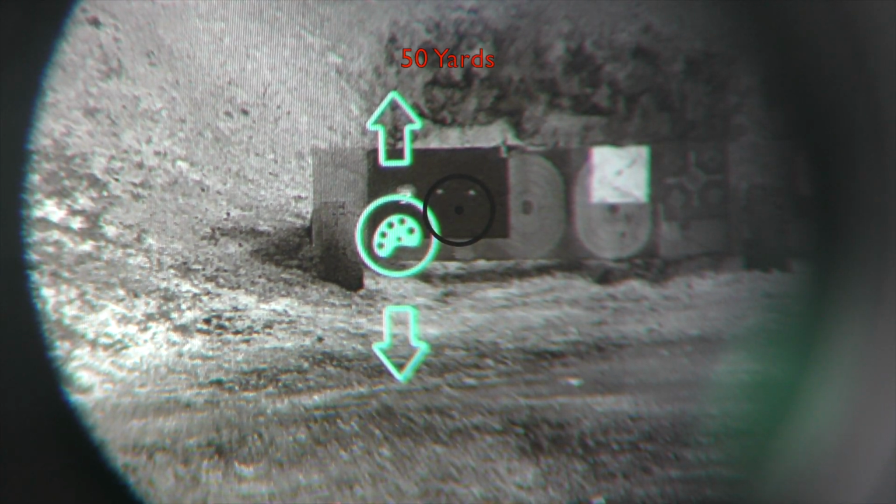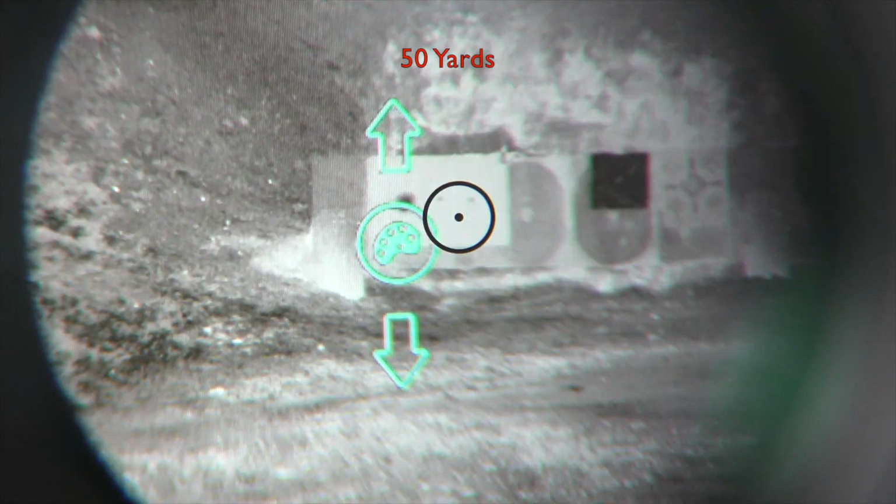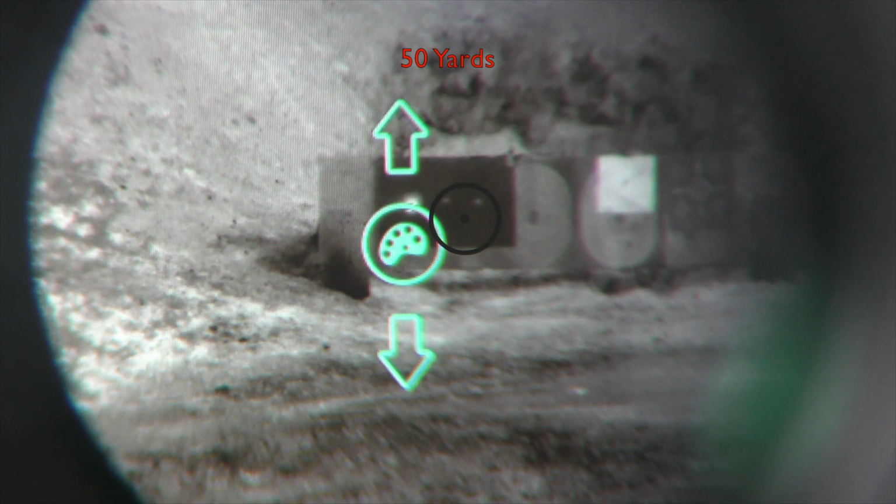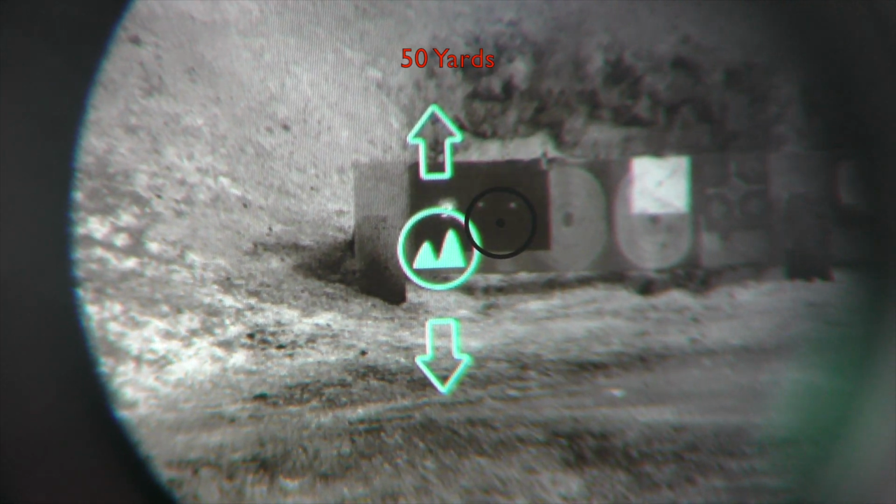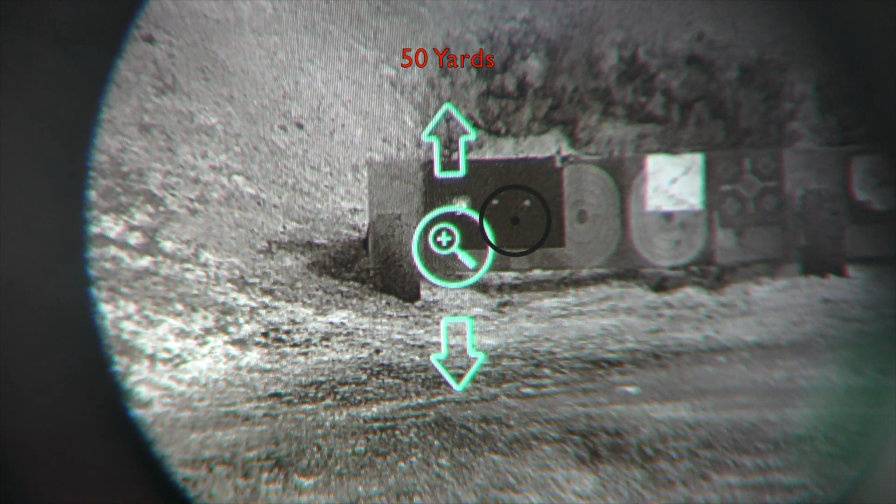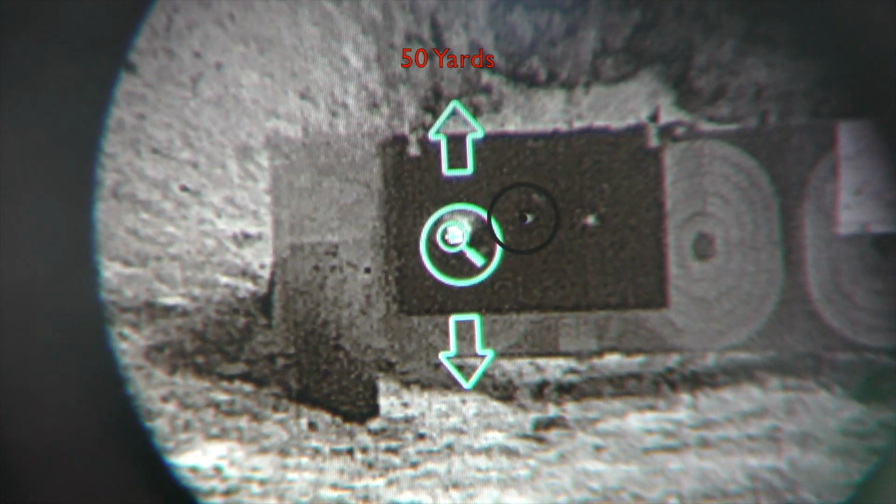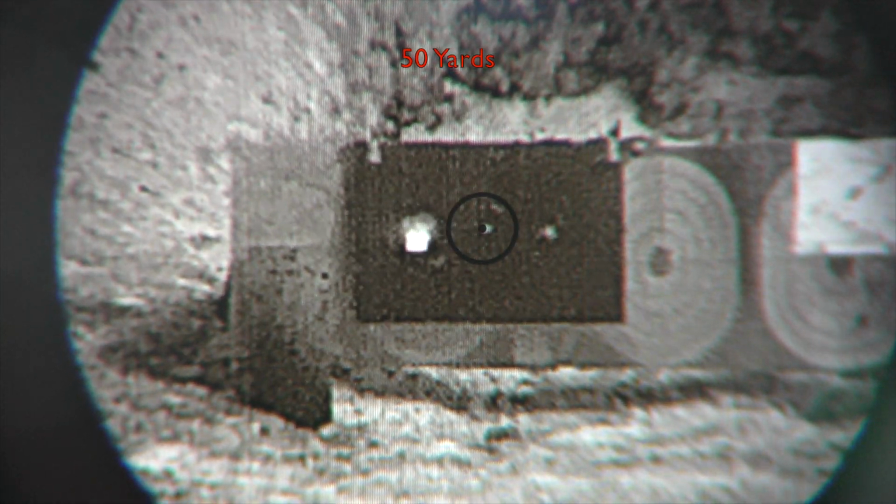Running through the brightness settings and color palette settings here, I think I'm going to settle on white hot. The focus is already set, but you would focus the Yoter-C since the prismatic does not have a focus adjustment. And then here I'm going to digitally zoom. There's 2 times digital zoom through the Yoter, so effectively a 6 times total zoom.